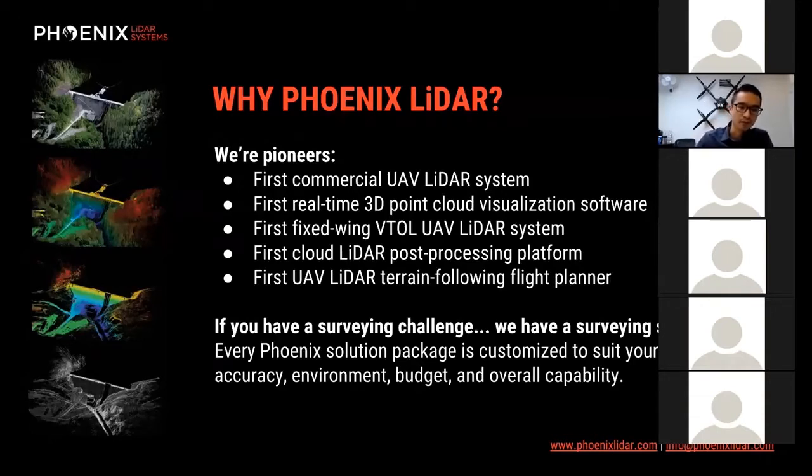But the third bullet point there is that we launched the first fixed-wing VTOL UAV LiDAR system. These are robust, and so one of the great things about the data sets that you'll see today are that some of this is really difficult detail to capture, or there are different challenges that some of our clients run into. So launching a system like this addresses many of those.